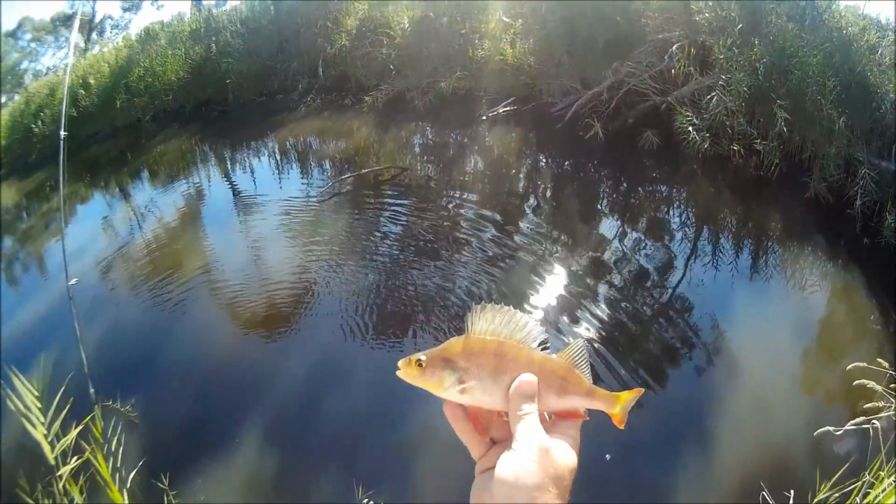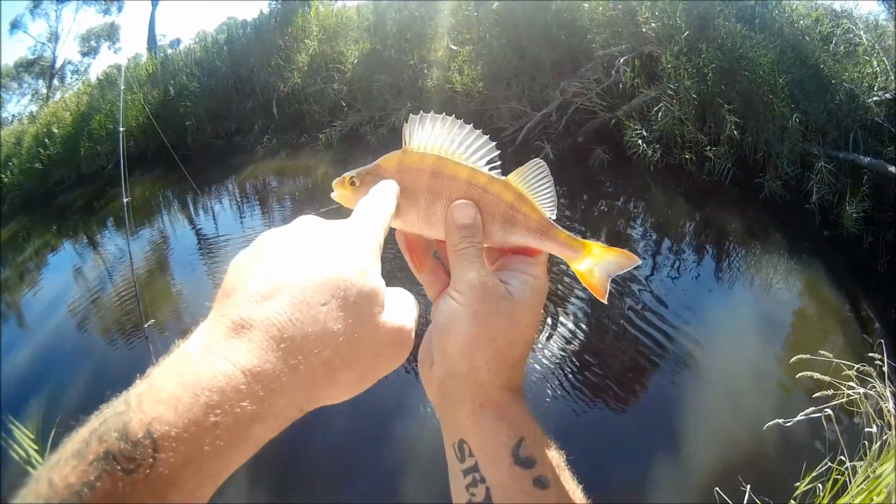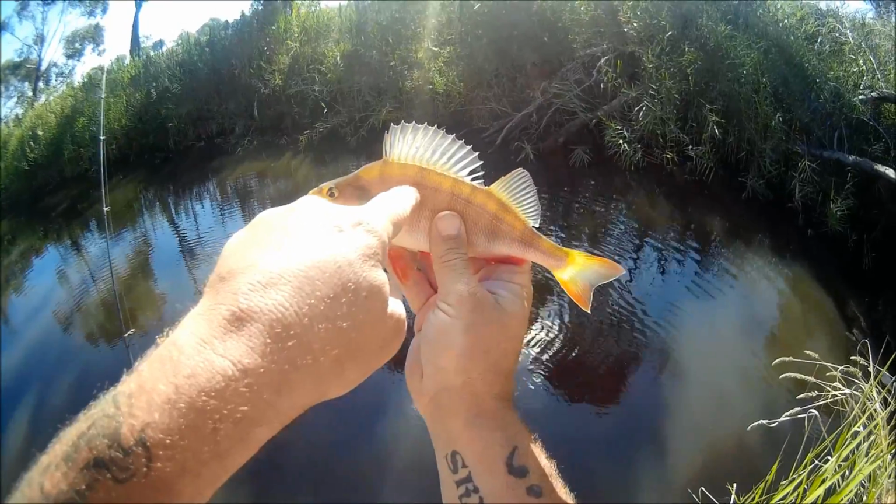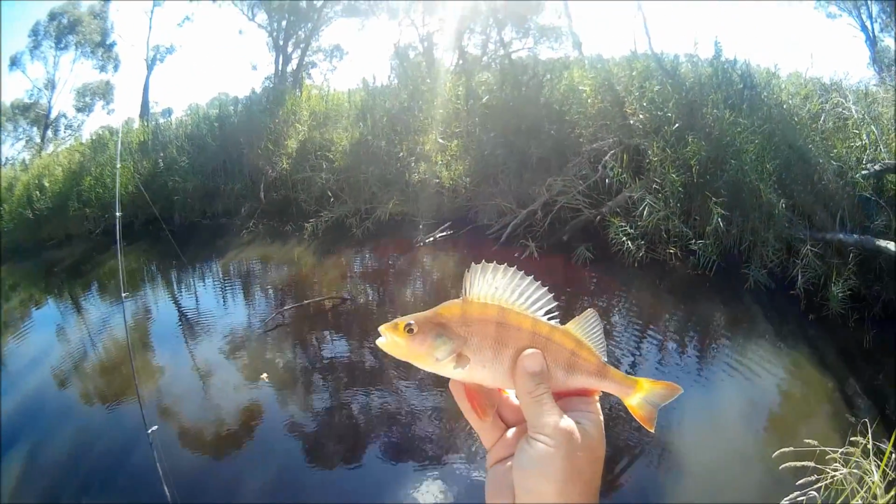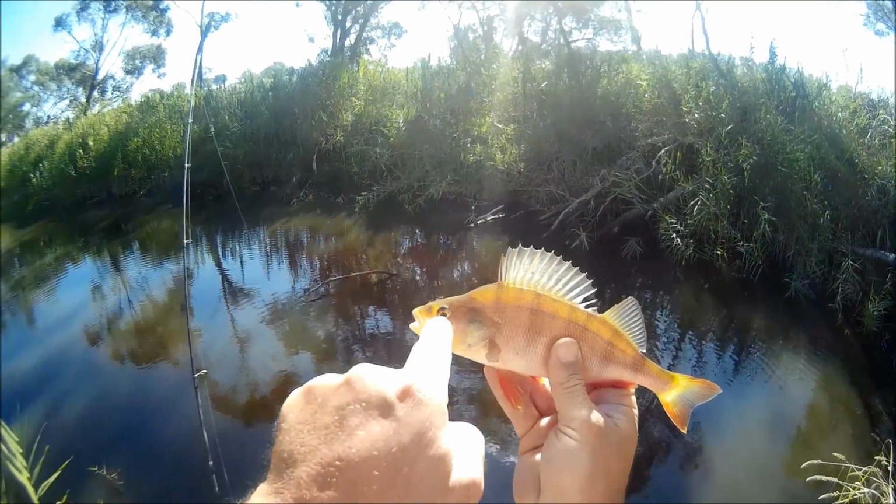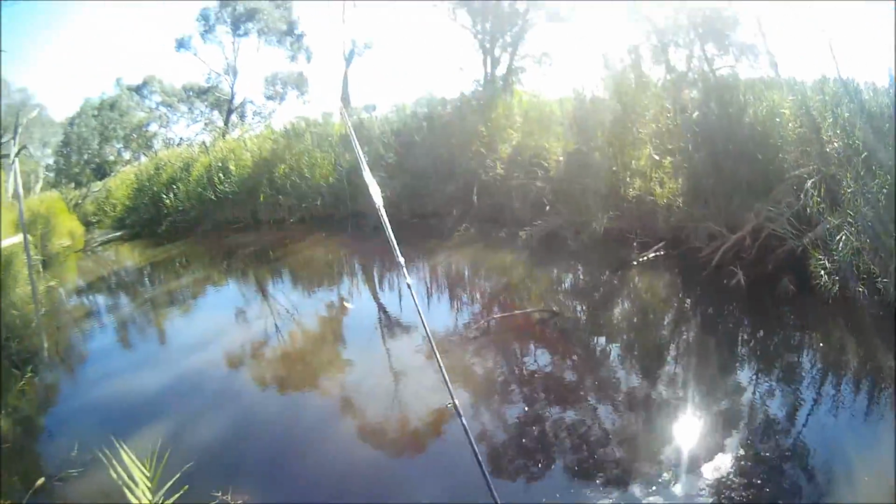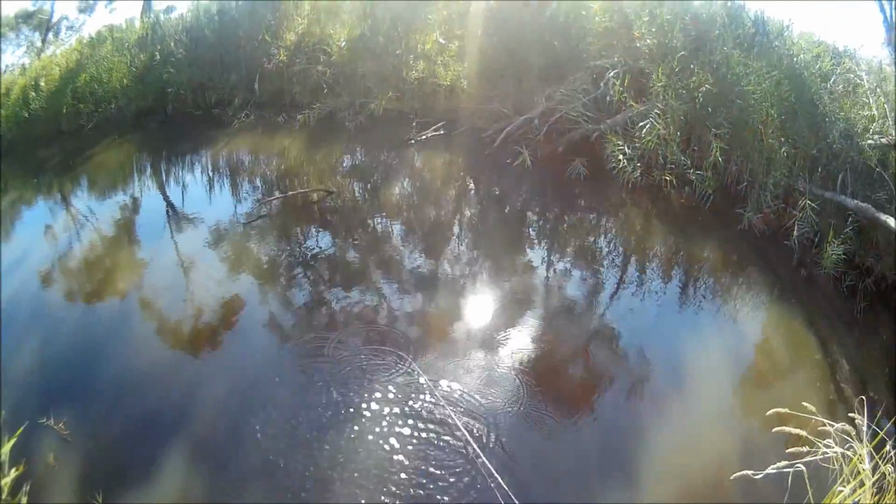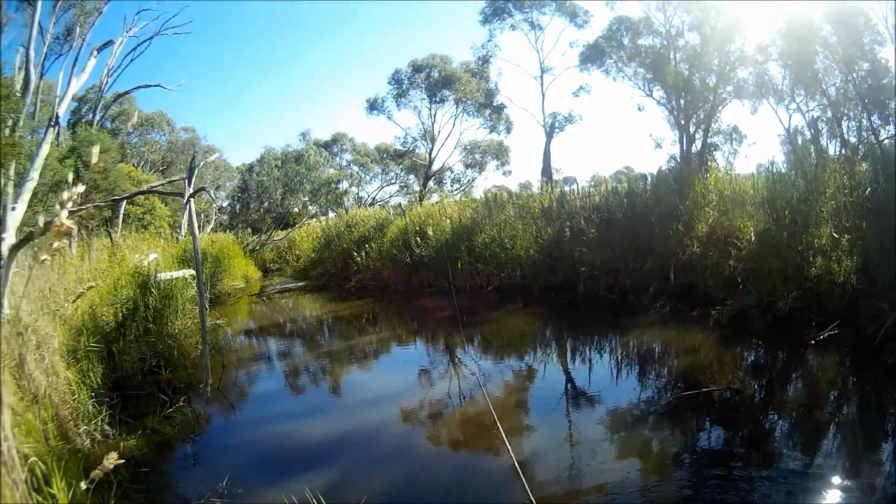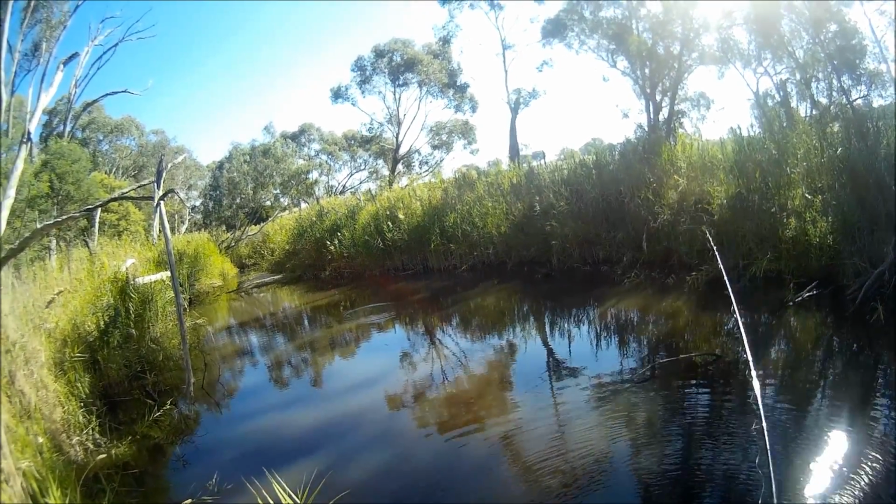Now I'm going to throw this little redfin, or in other parts of the world they call it a perch, back into the water. But just quickly, see this line through his back? That line is called a lateral line, and the lateral line is what the fish use to feel and sense vibration in the water. They use their eyes to see, but they use that lateral line to sense vibration, and that's why in dirty water you can use lures that make a bit of a rattle or send off a vibration like a spinnerbait. But anyway folks, what a great start. First cast into the deepest part of the hole and bang, straight onto a redfin.